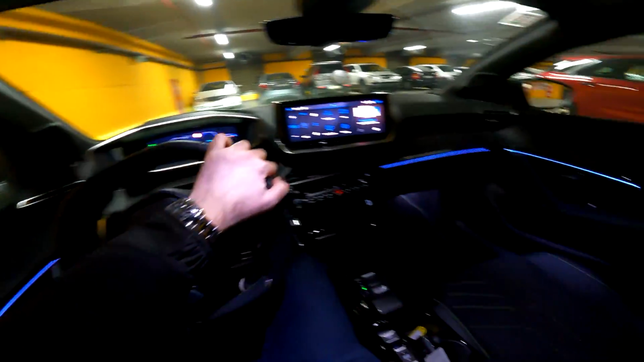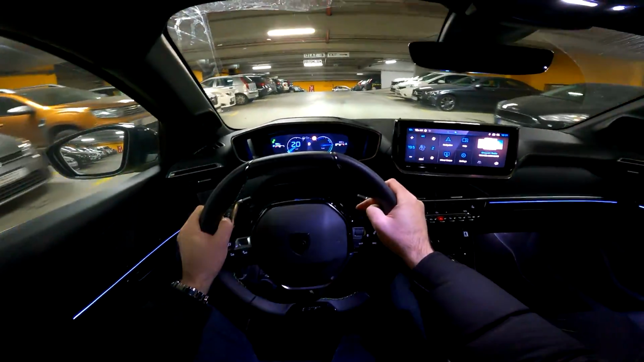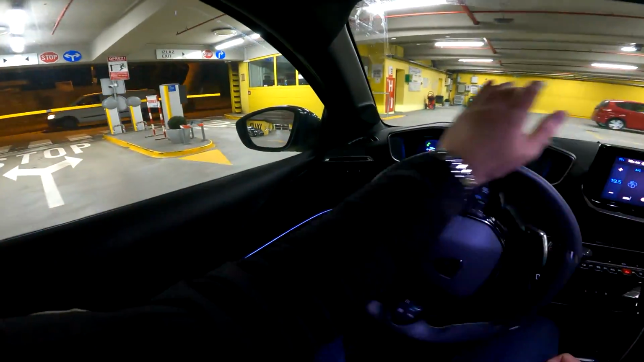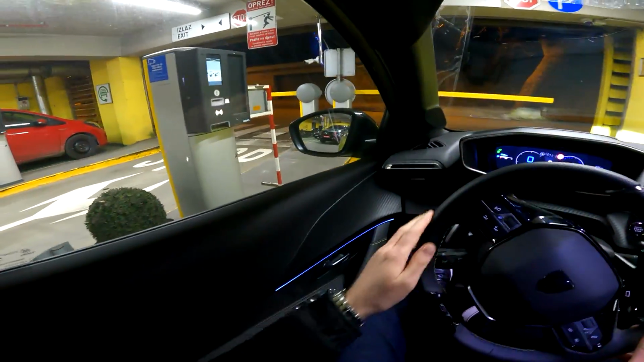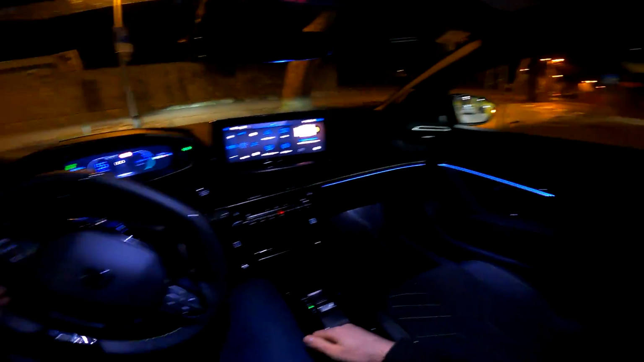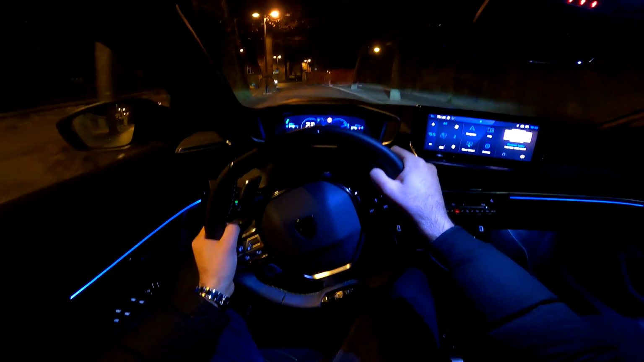And now we can also talk about the layout here in front of us with the beautiful i-cockpit. And the i-cockpit is standard from the Allure trim, so Active would come with the classic dials, and then on the Allure you have the digital cockpit, the i-cockpit. And here on the GT, the i-cockpit is the 3D one. Not sure if camera is catching that, but it is a very cool detail. And then the 10-inch touchscreen with the new infotainment system is standard on all trims.